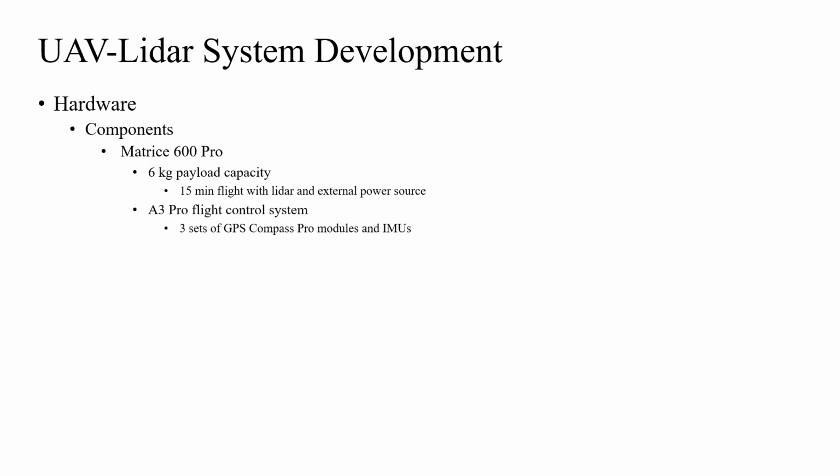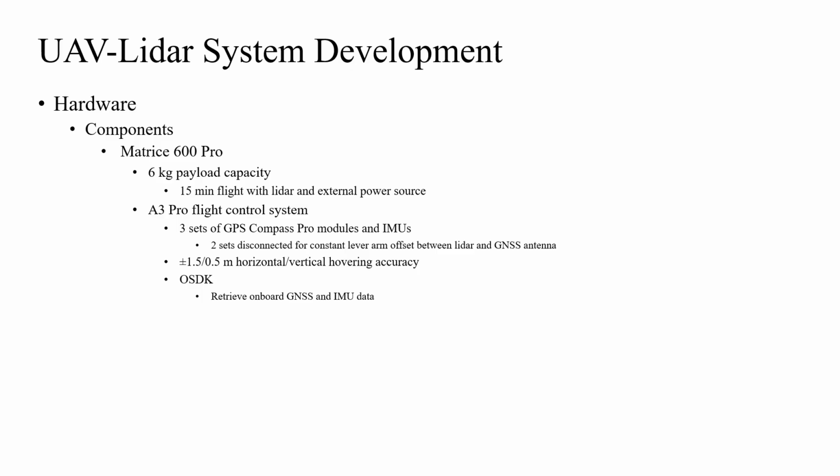It featured 3 sets of GPS Compass Pro modules and IMUs, out of which 2 sets were manually disconnected in the study to keep the lever arm offset between LiDAR and GNSS antenna constant, and it allowed the UAV to hover with plus or minus 1.5 and 0.5 meters horizontal and vertical accuracy. The A3 Pro was also compatible with DJI Onboard SDK, which enabled users to retrieve onboard sensor readings such as GNSS and IMU data and control the UAV with customized programs in an onboard computer.